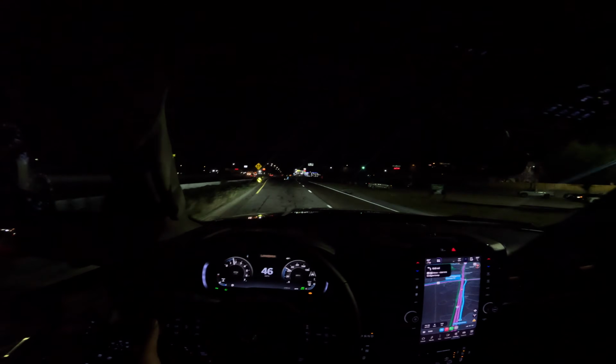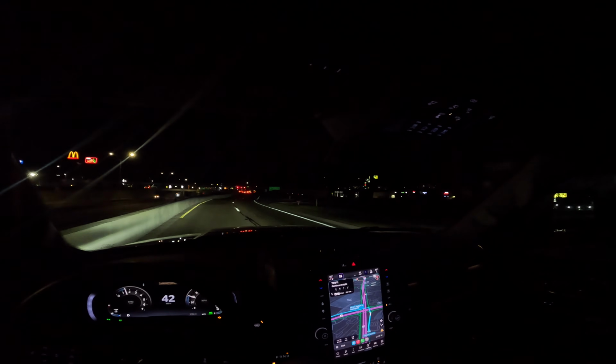Little light throttle right there, about 45%. Open up the sunroof to get more light in here.